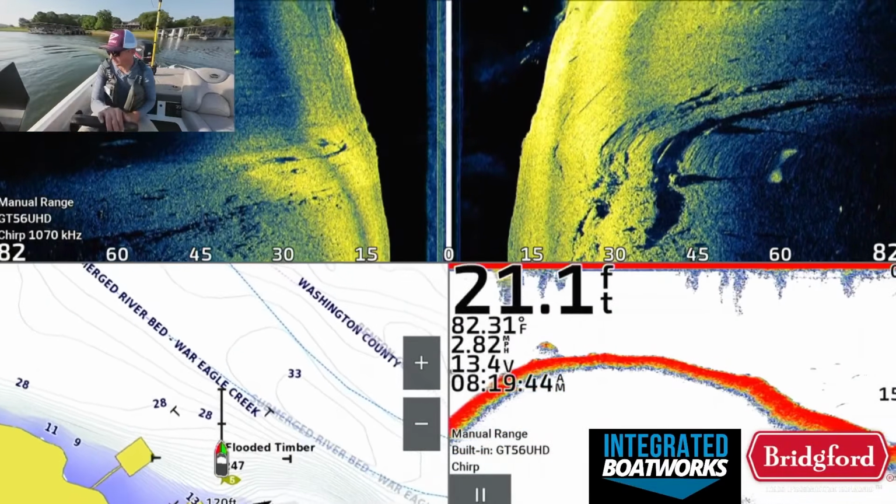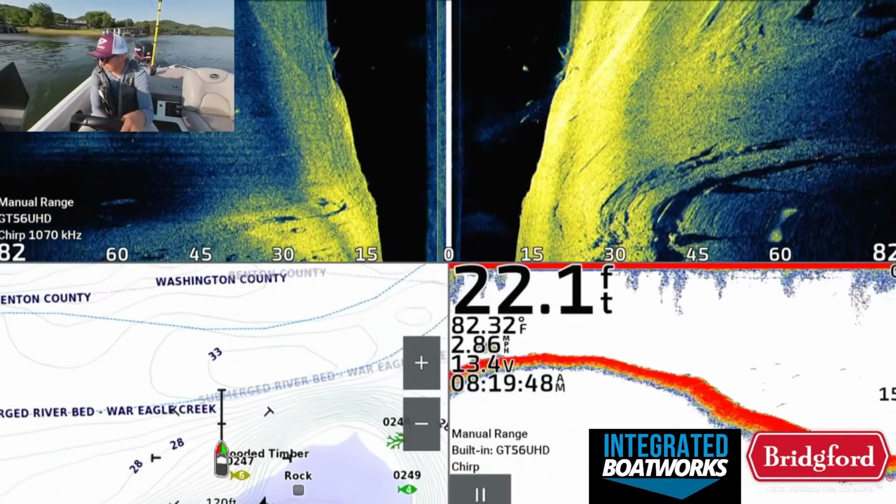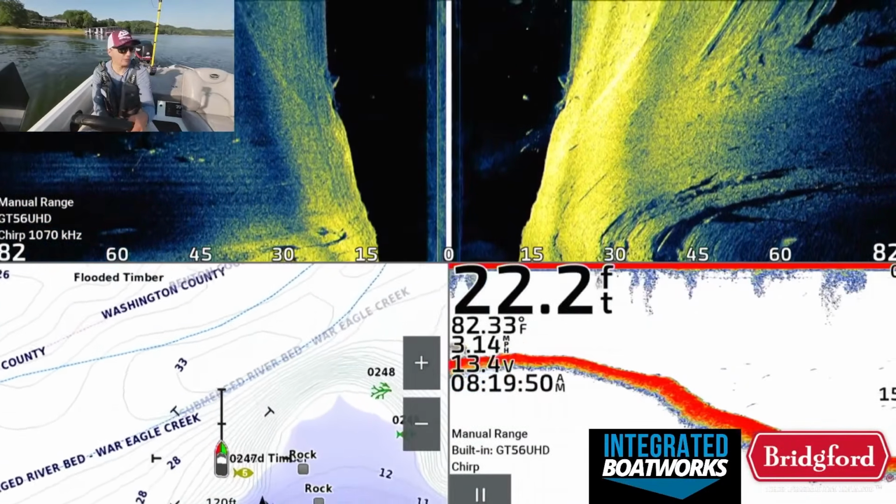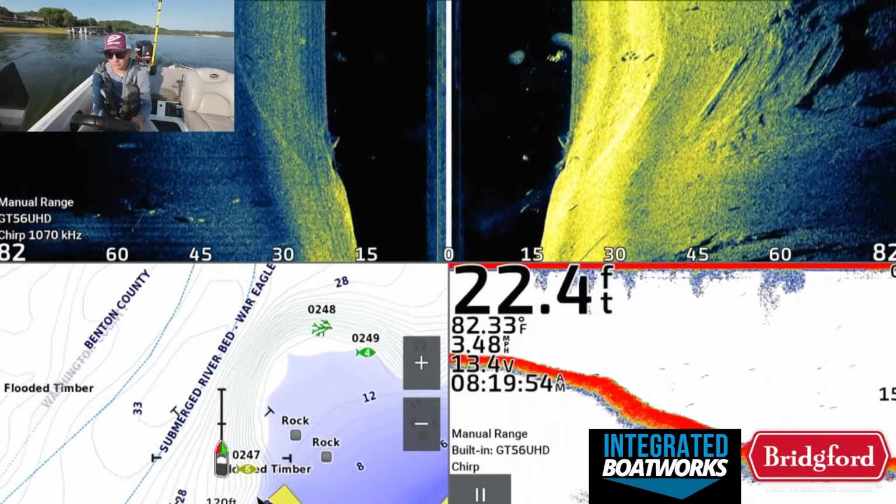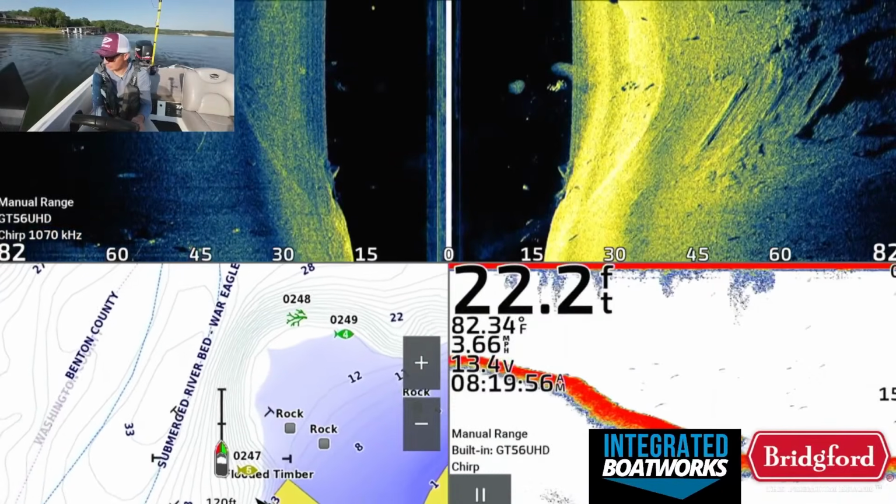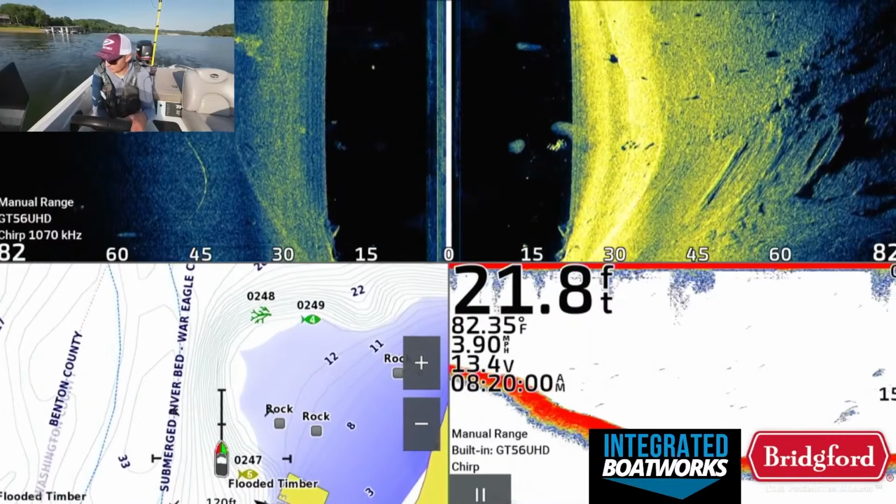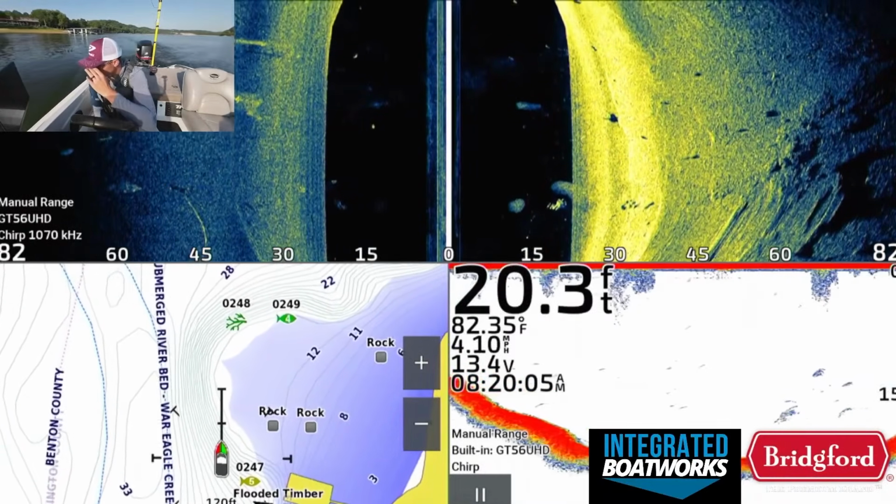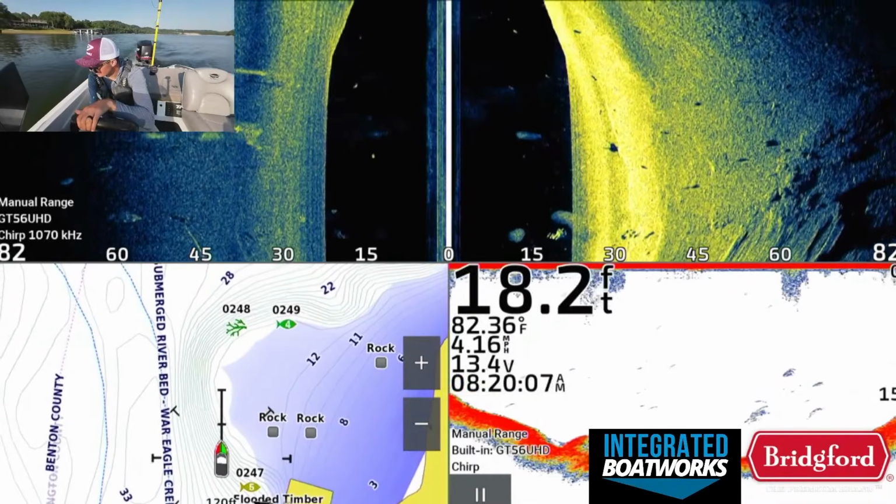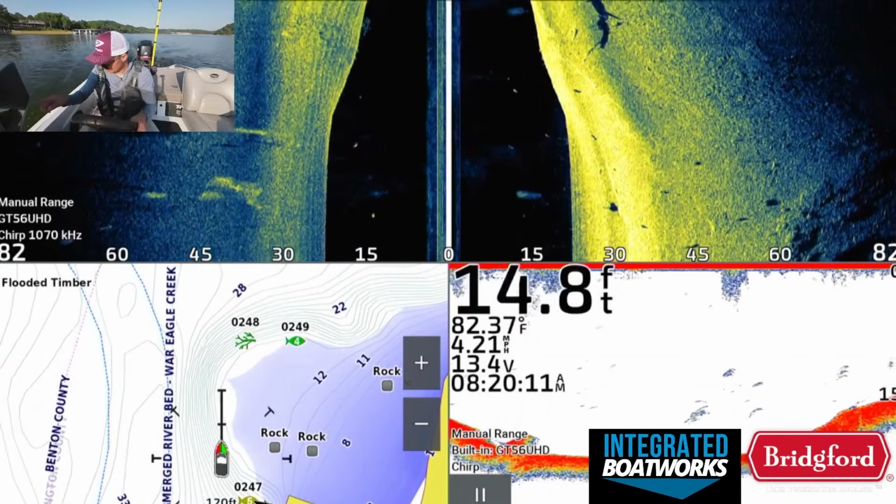There's just a bunch of random fish scattered out here. A couple trees and stuff, but nothing great. You can see that first spot where we caught fish, where I had the good largemouth come off. Those fish were set up pretty well for what we wanted to do, and they are not set up on this stuff like that at all. There are a handful of fish though up on that deal over here on the side imaging, which is kind of interesting.